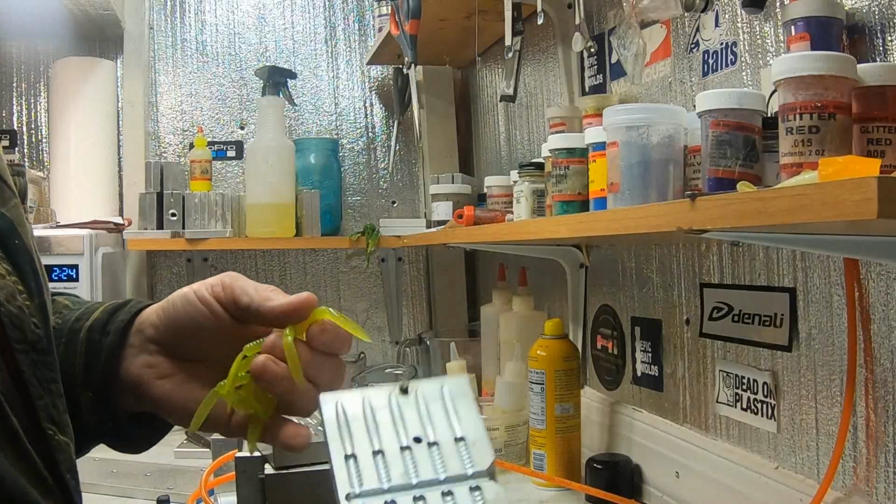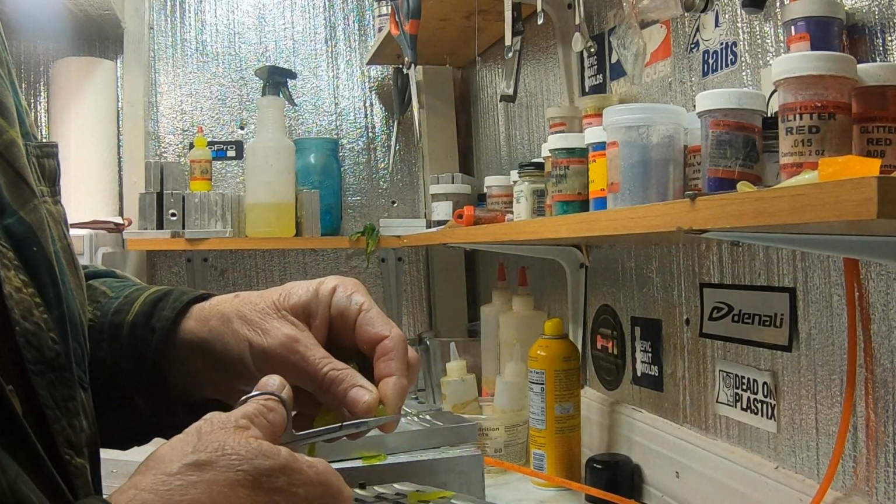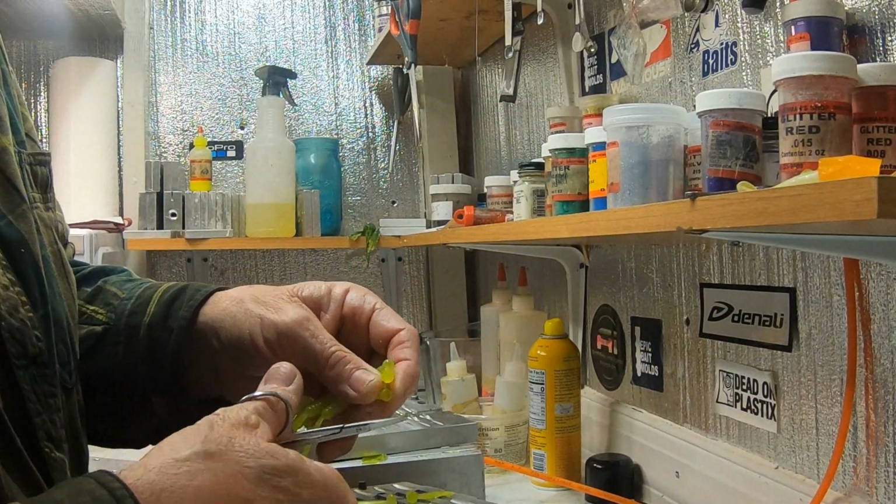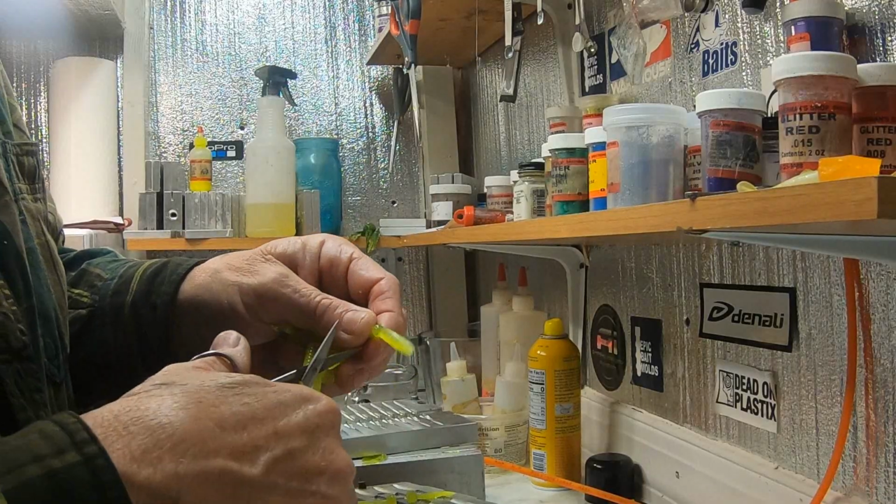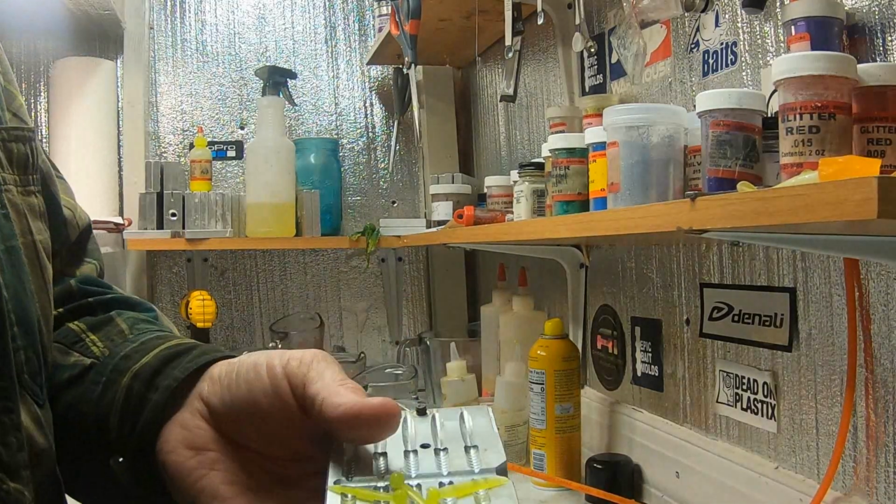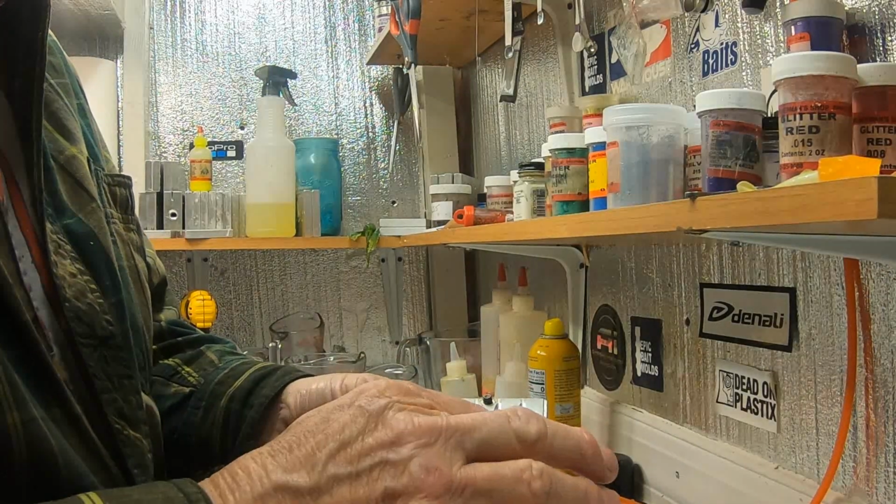Let me show you how I do this. This is a 10-piece willowtail. I cut these willowtails off. I've got to shoot the chartreuse first, the solid chartreuse, and then I cut the tails off. Now I'm not going to do all of them, just show you how I do it, because it'll take too long. And then I got to lay these tails in place, just like that right there.